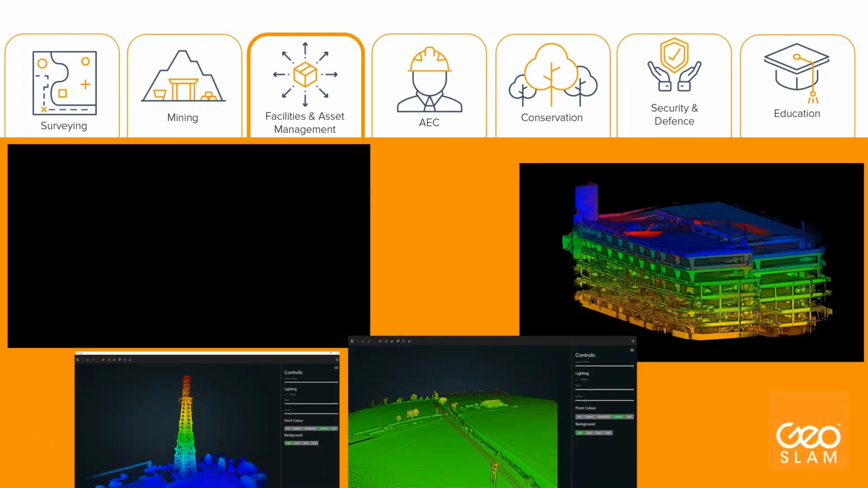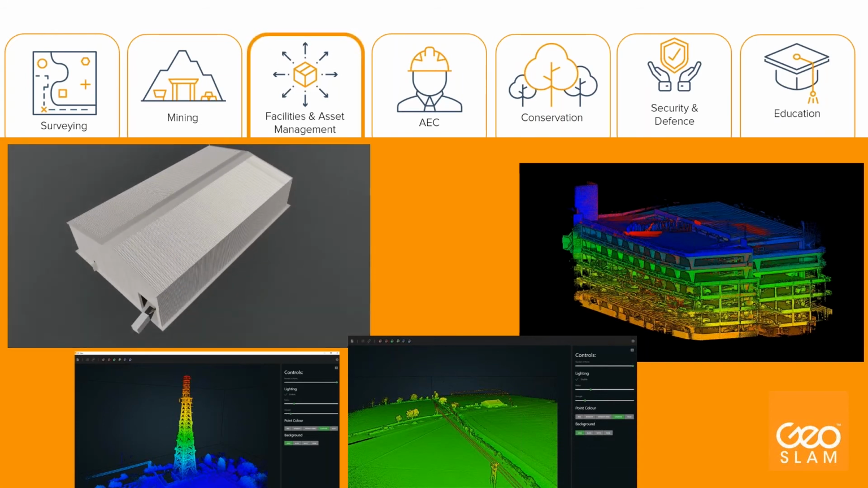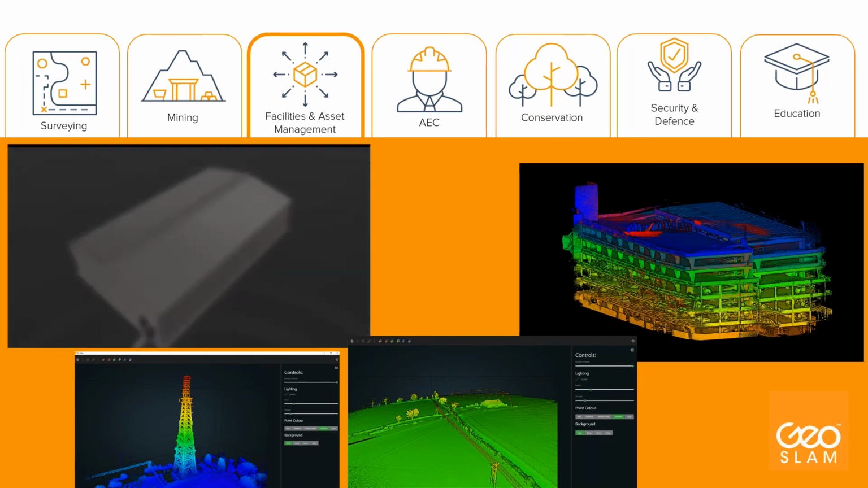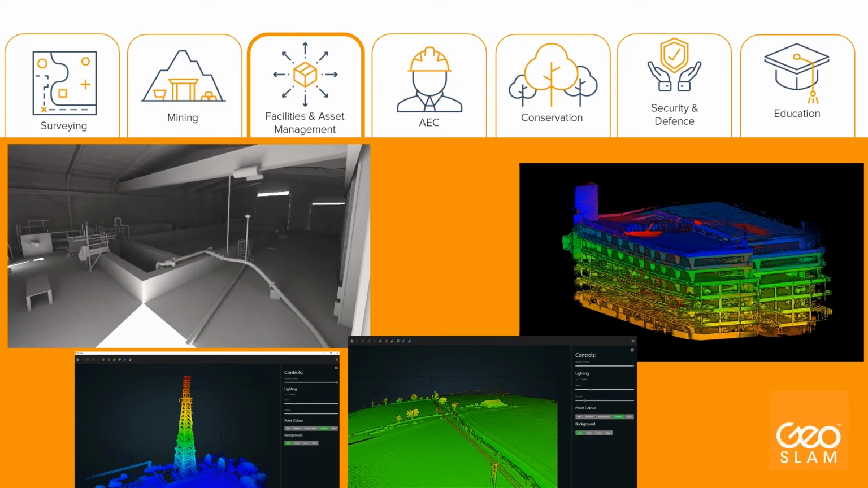Facilities and asset management business. So our customers in this spectrum are using our systems for condition reports, asset identifications, investigating the changes of warehouses, for example, like you see in that small movie with the warehouse model.